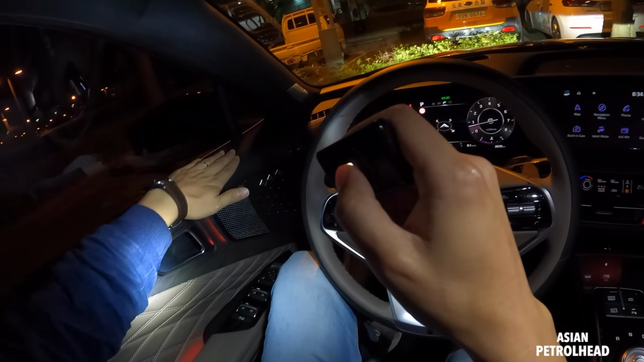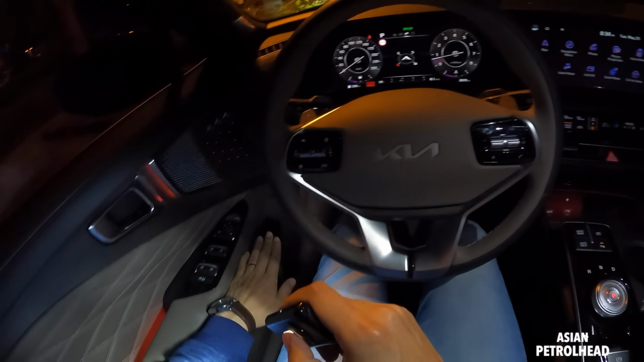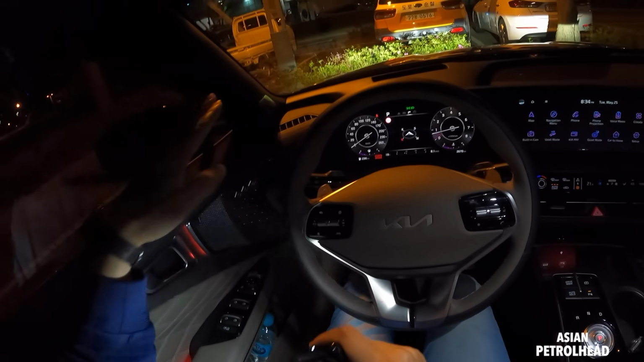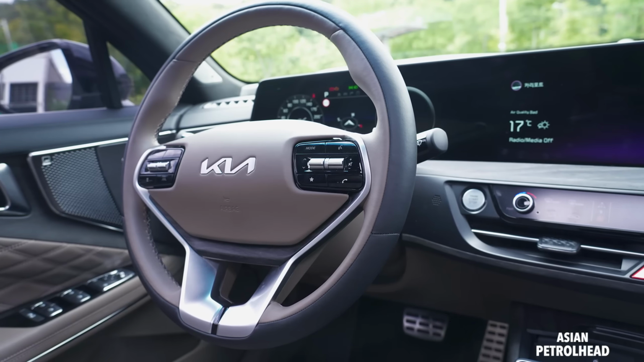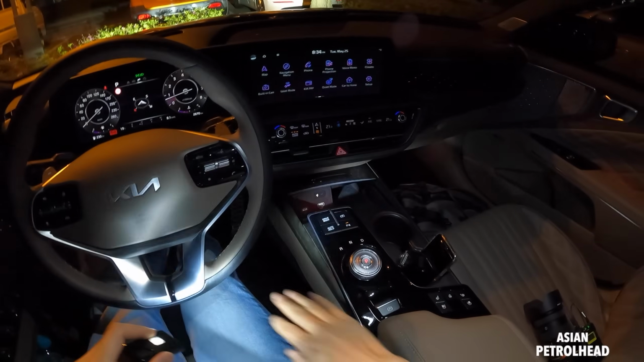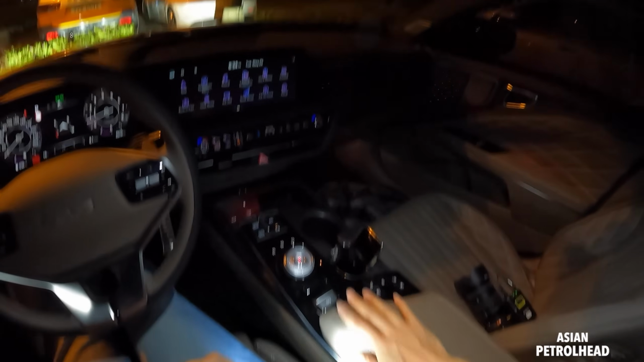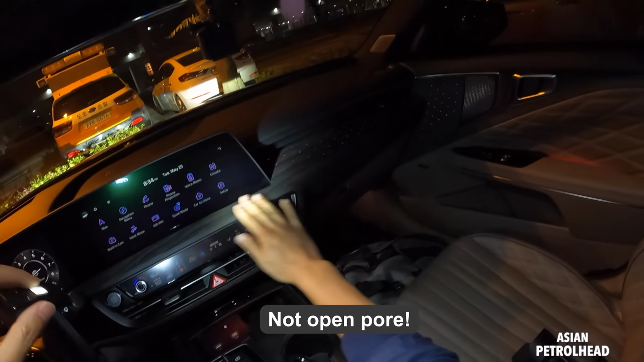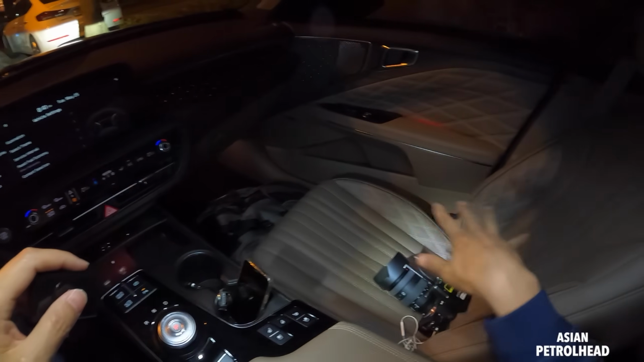Okay, now let me just show you the first row seats. Material check: leather, wood trim, quilted leather, hard plastic, so everything above is soft touch. Suede on the top. Dual tone steering wheel, looks pretty good. New Kia logo. Wood trim, hard plastic, so nice leather. Open pore wood trim, nice leather. And we also have ergo seats with 9 air pockets, so seats are very comfortable and large.